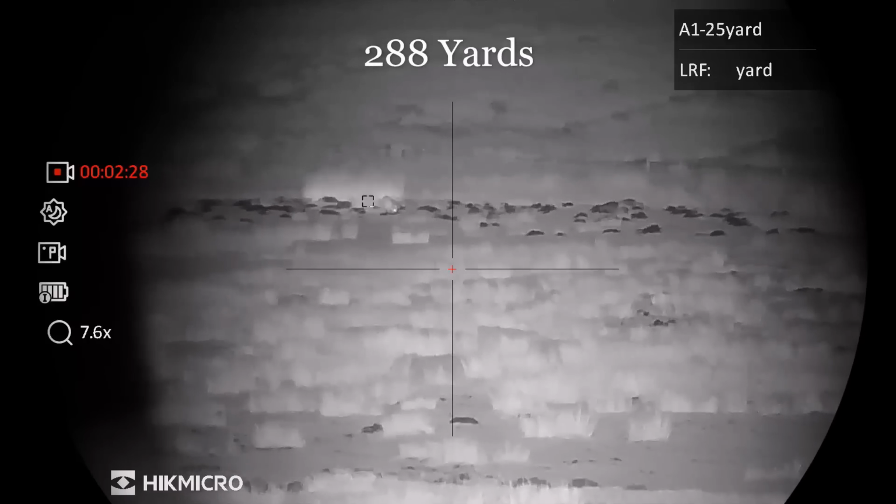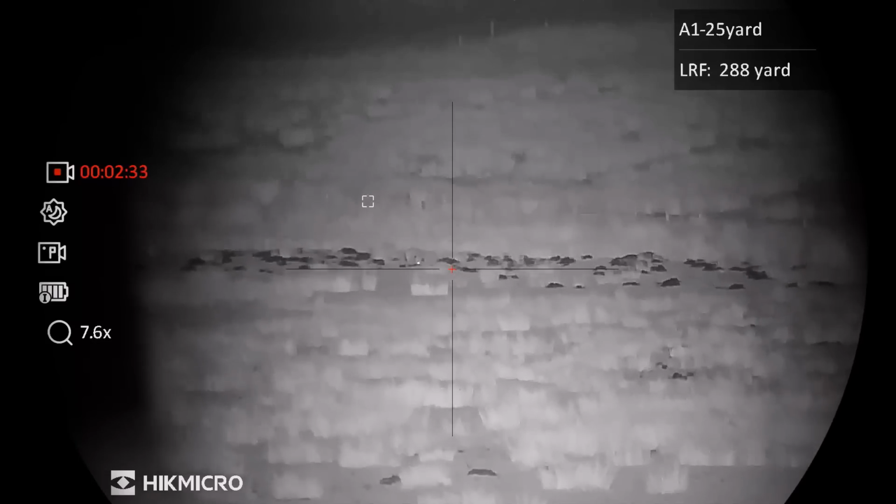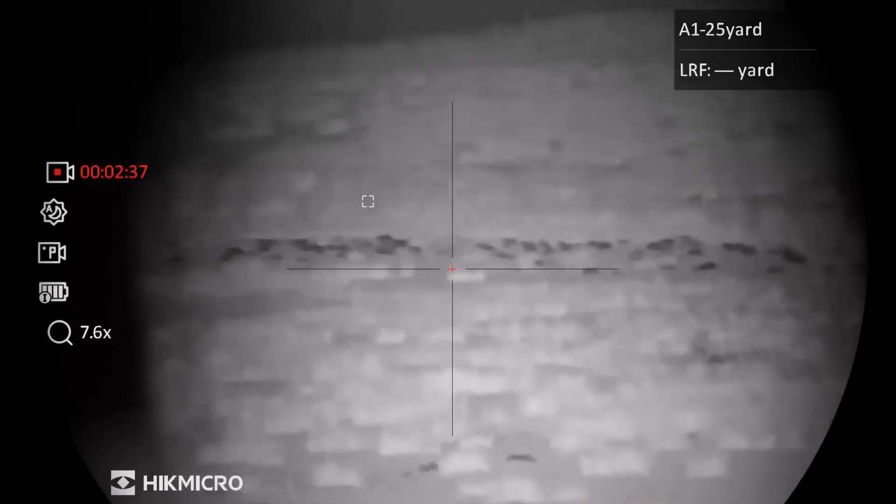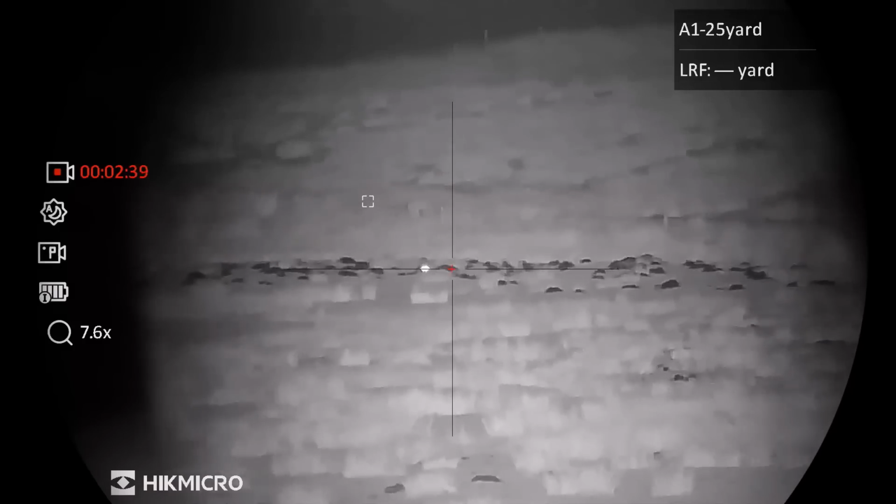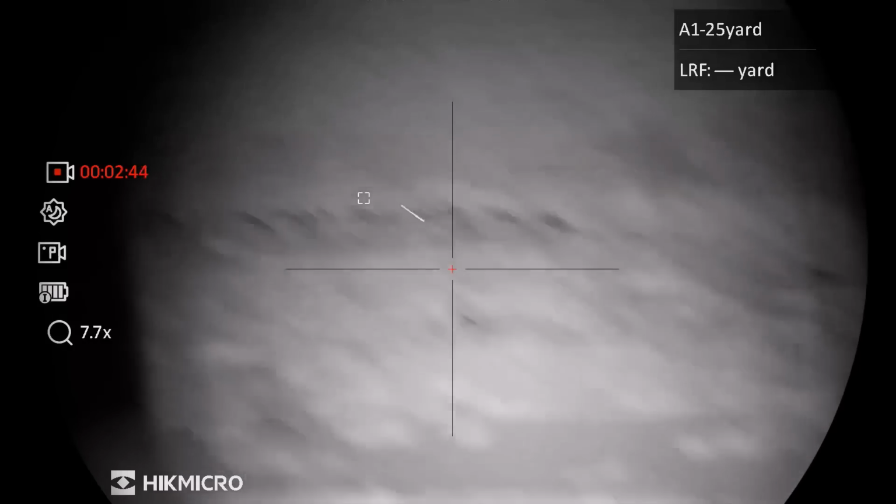This fox here is 288 yards. And this is when the Alpex is all focused, proper, and a clear night. And this is why I'm putting on this video. And you know, just watch how these foxes work in this ground. And this is what they do.